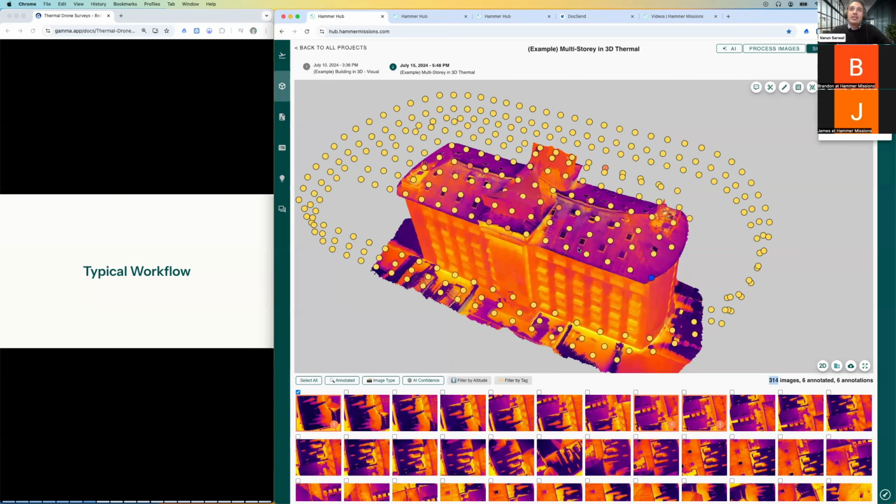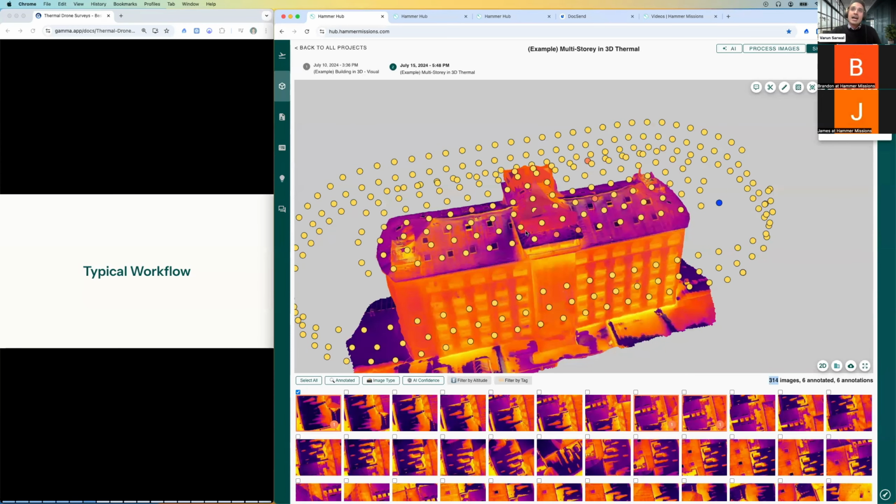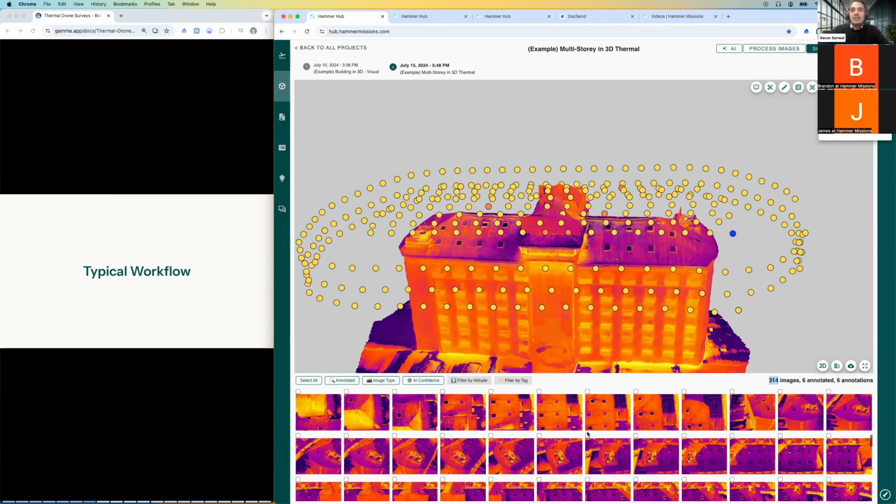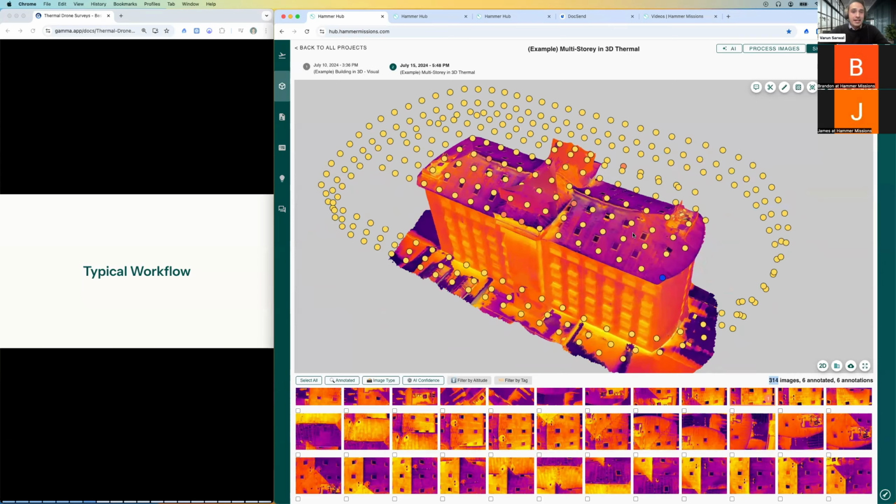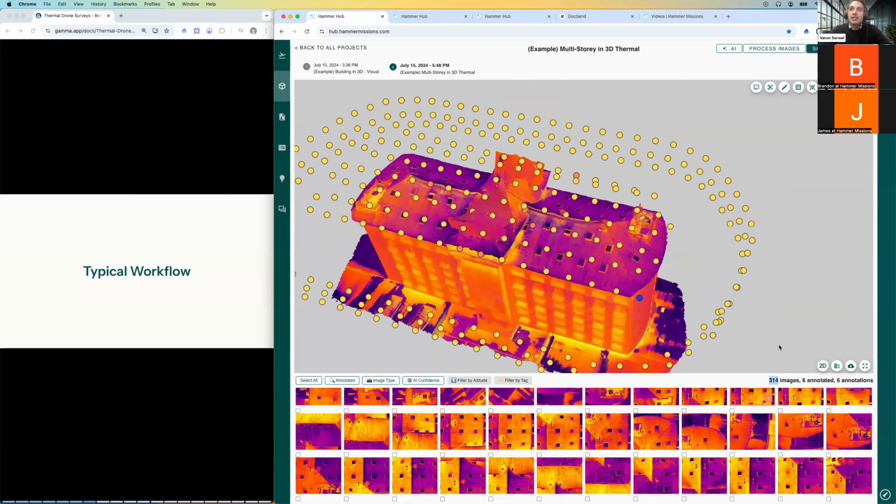So when we are looking at the actual 3D model, that's an automated processed result that's created from all of these images. And these images, or these thumbnails, are the same images that you see at the bottom of the screen. The goal here is to create one stitched image from all of these 2D images, and the reason to do that is to provide context. You want to be able to look at the entire roof and the entire facade in one go. You can do that by uploading all the data and then creating the 2D or 3D